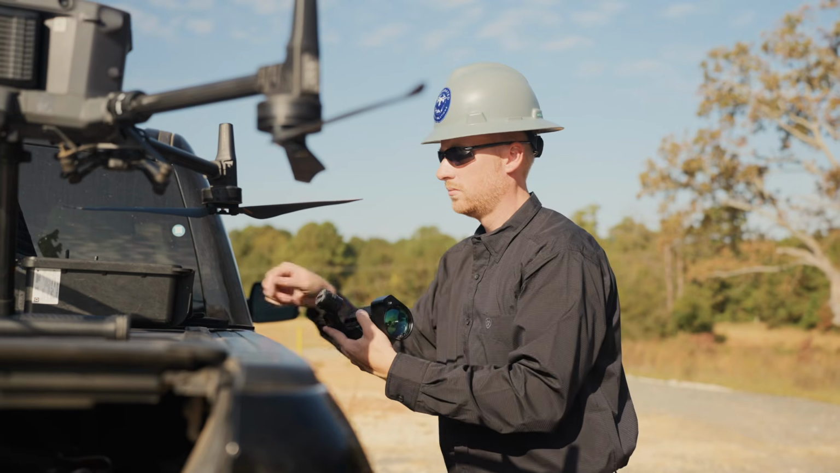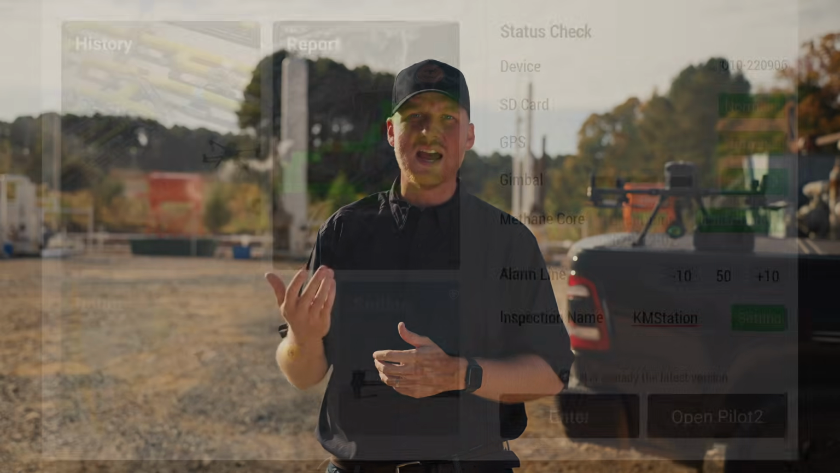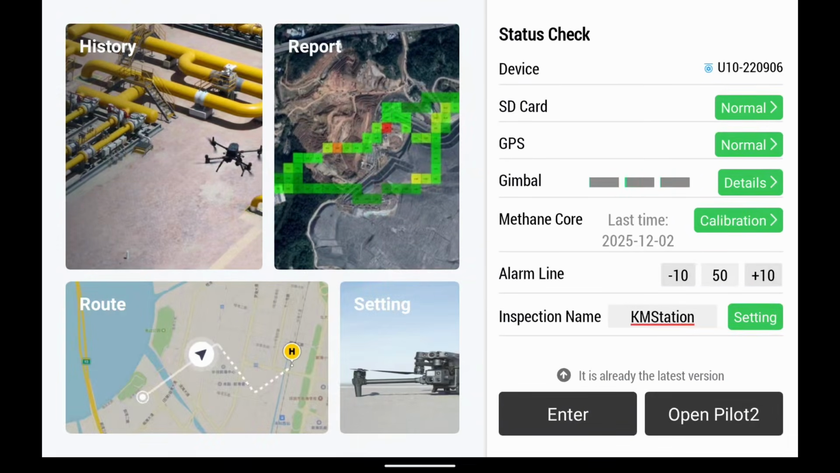So the first thing we want to do, of course, is set up our drone. After we attach the U10 sensor, we're going to pull up the AILF app to make sure that it's calibrated the way it's supposed to. We're going to set our alarm line here to 50. It can go as low as 5 ppm, but 50 is a true indicator of a real leak.